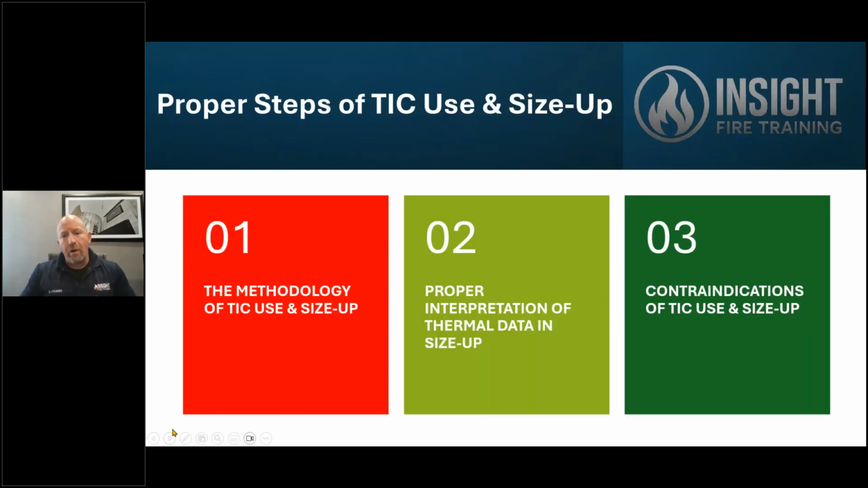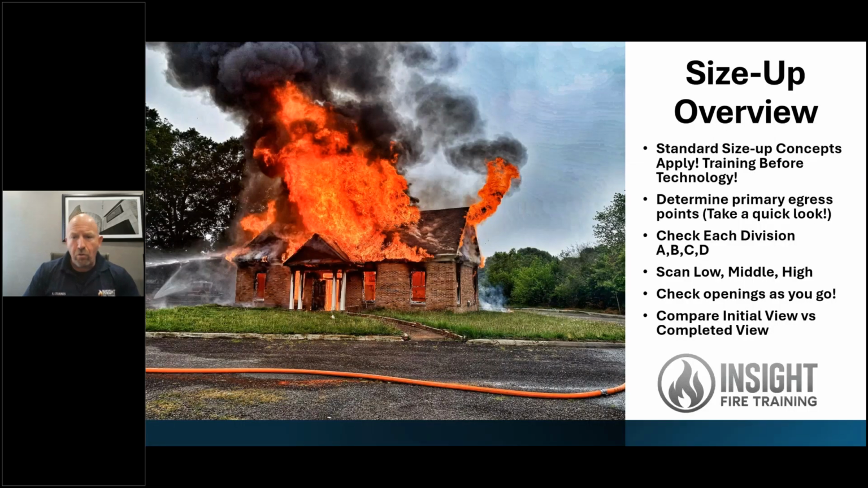So the very first slide gave you 3 points of what we're going to talk about today. Here are your 3 points. We're going to talk about the methodology of TIC use and size up, interpretation of thermal data and size up, and contraindications. Make this really simple. We take an 8-hour presentation and do it in less than 1 hour, because I want to give you experientially relevant data that hopefully someone who watches this webinar can use at the very next fire if they start practicing. 1, 2, 3. Let's start with the size up overview or the methodology.